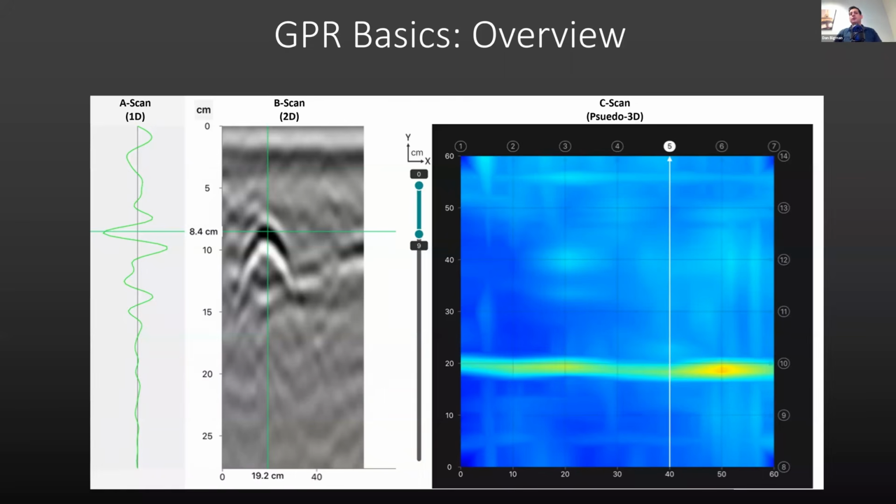These are the three basic visualizations of ground penetrating radar when inspecting anything, but certainly including concrete. So an A-scan, 1D, a B-scan, 2D, and a C-scan, which is 3D, and they all give some benefit or information that can be useful to the field technician.